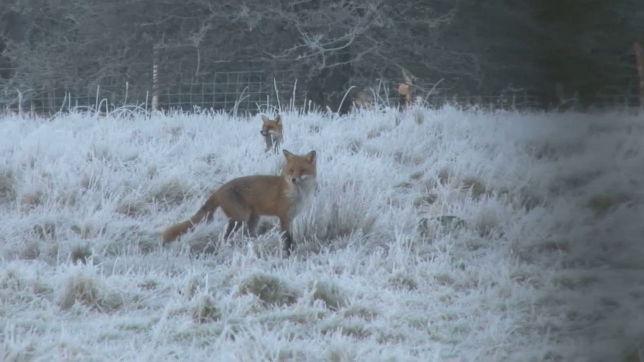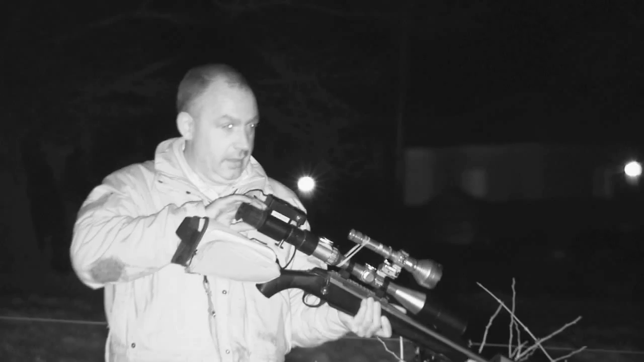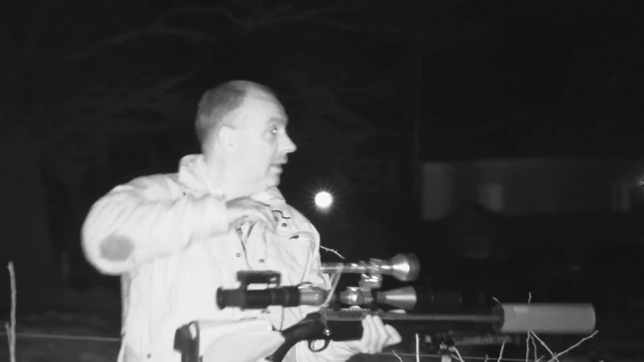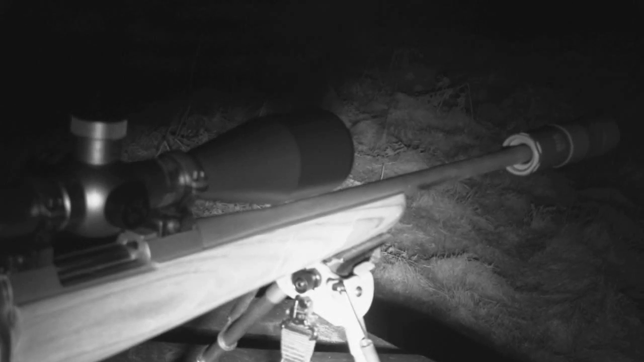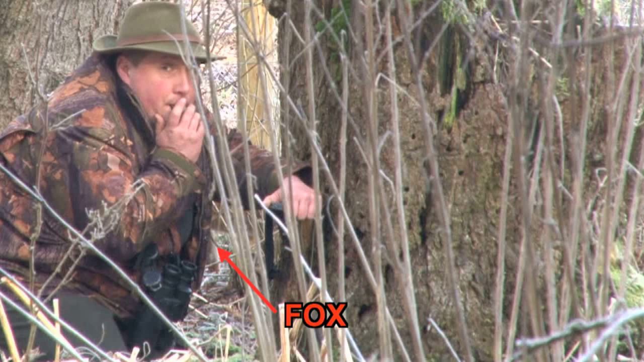A week ago we were calling foxes here. We saw half a dozen but only shot the one. Tonight our creature of the night vision Darren Rogers is joining us with his own NV setup, plus thermal. Roy Lupton's approach is old school. He's using the lamp. He and Darren will share the shooting.